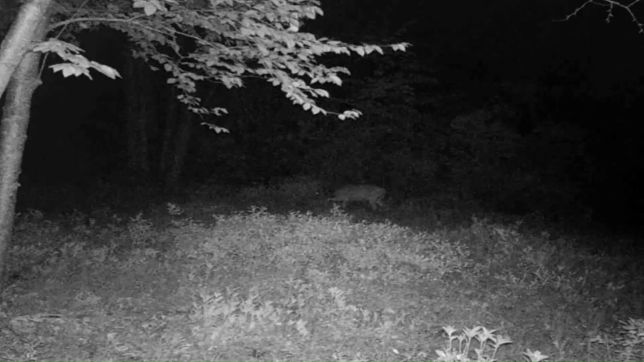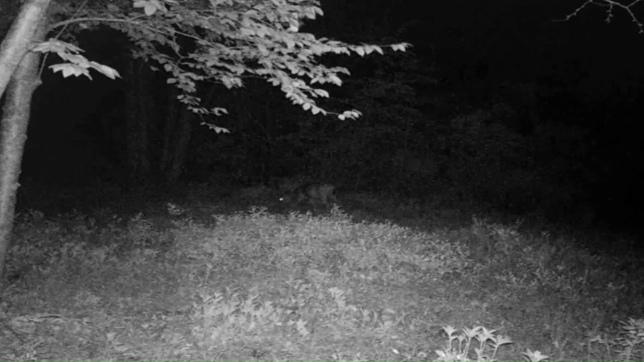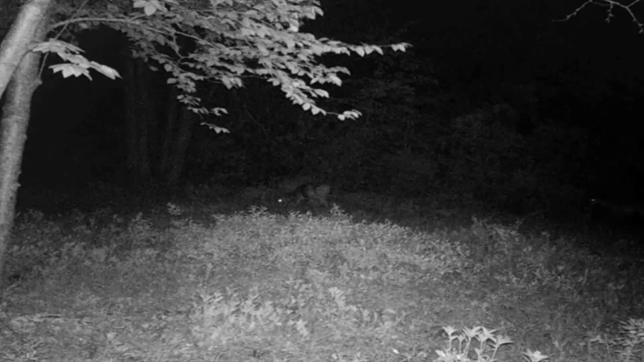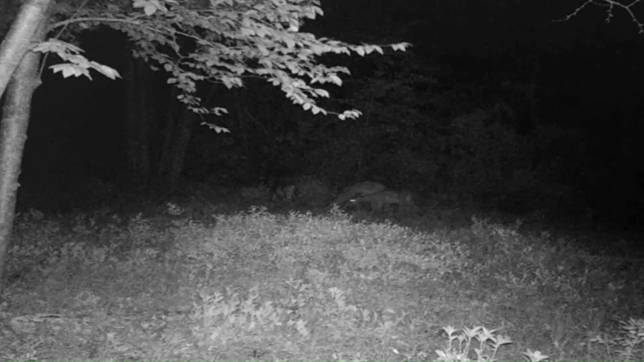I don't know if I bought a batch of bad batteries when I was changing the batteries earlier in the year or not, but a couple of my cameras seem to have dead batteries every time I've gone and checked them this year. Now, a few more deer in there feeding together.